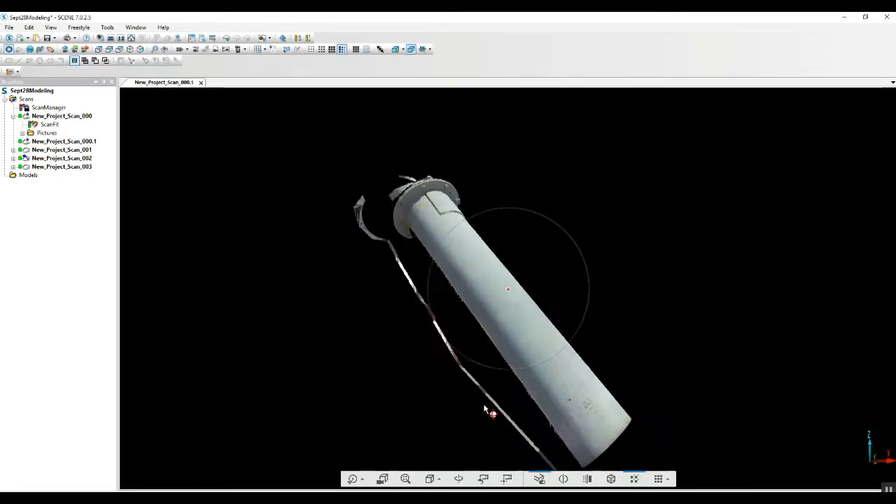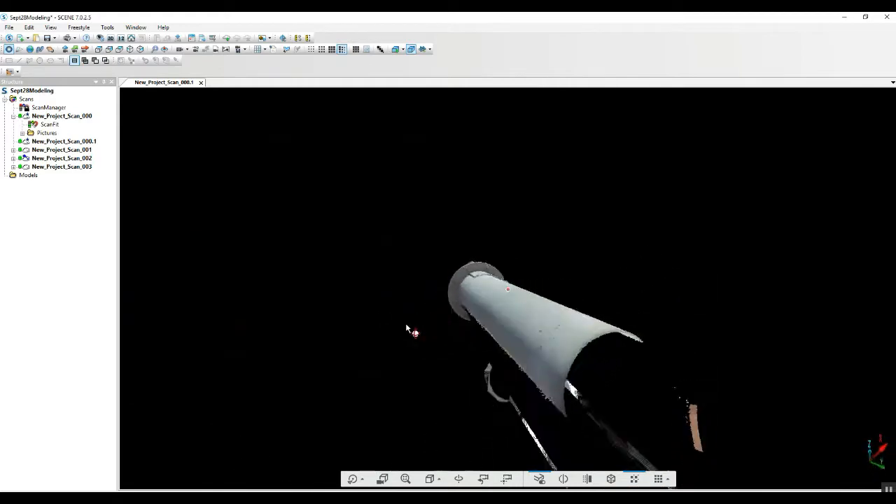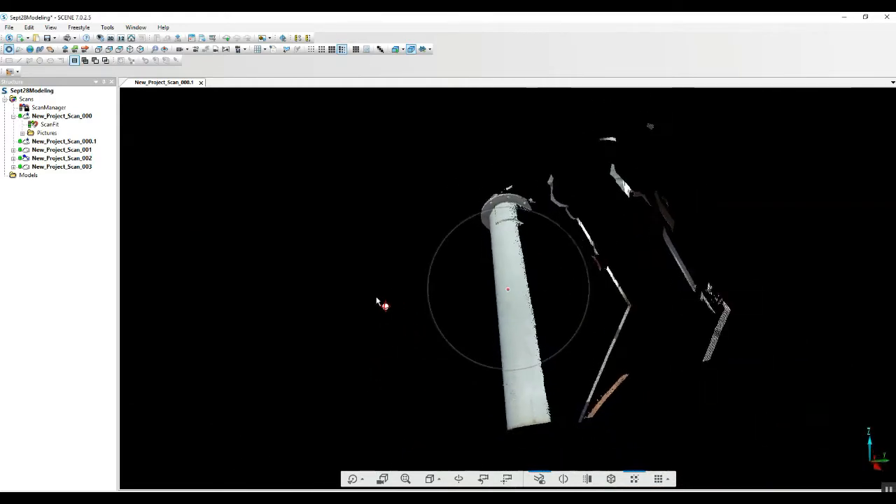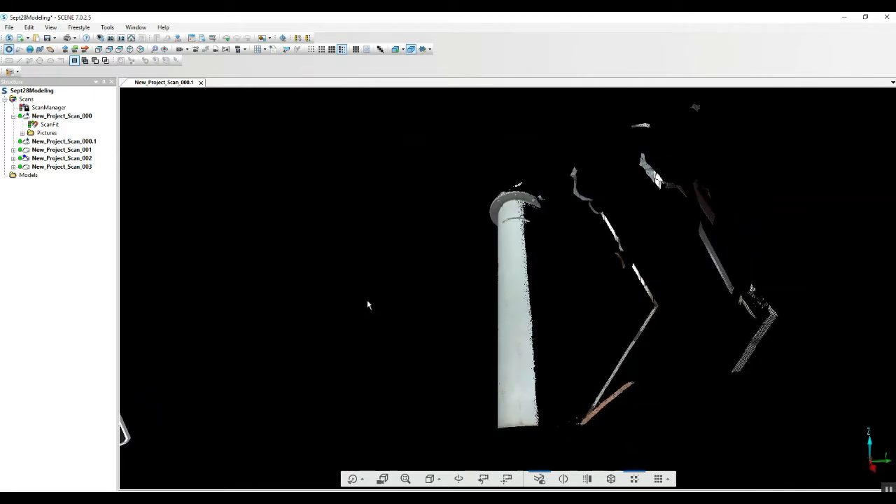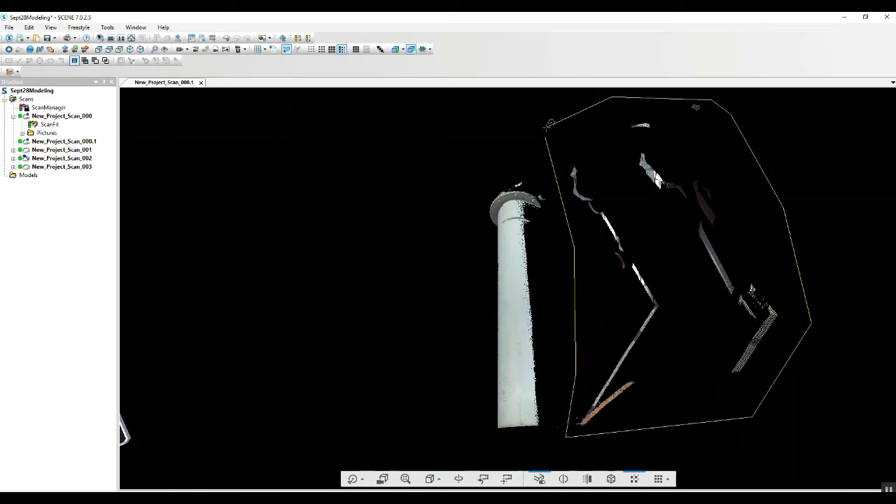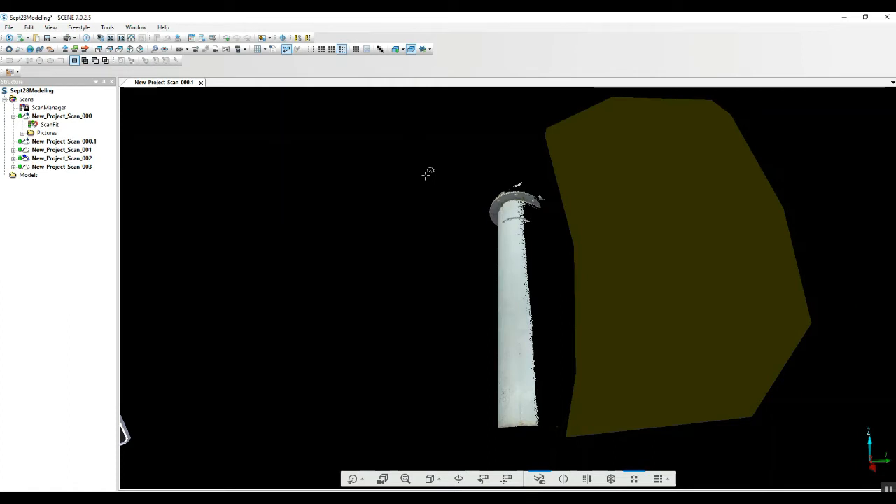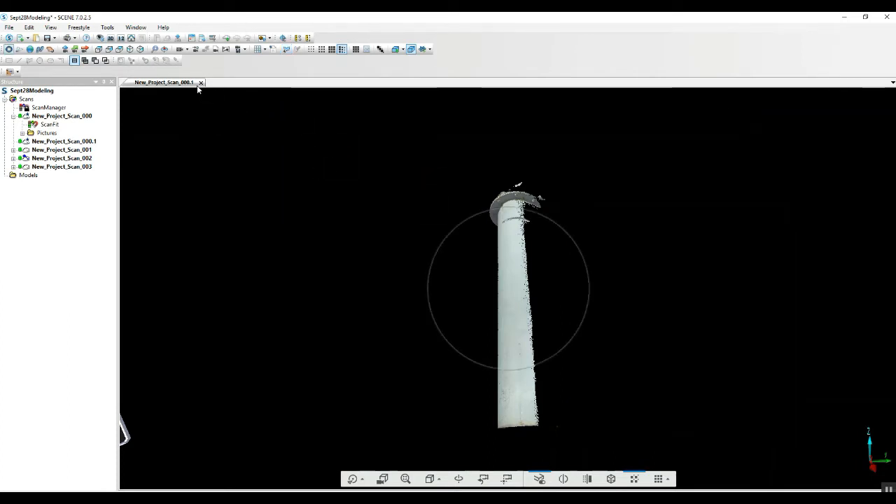And as well, we can see that now we've got just this portion of the pipe, and then we've got some extraneous stuff that we can go ahead and clean up here real quick, and then give ourselves an even cleaner version. We're going to go through and do this quickly with the other scans, so we can take this piece of equipment and see as many sides of it as we've got scans of.